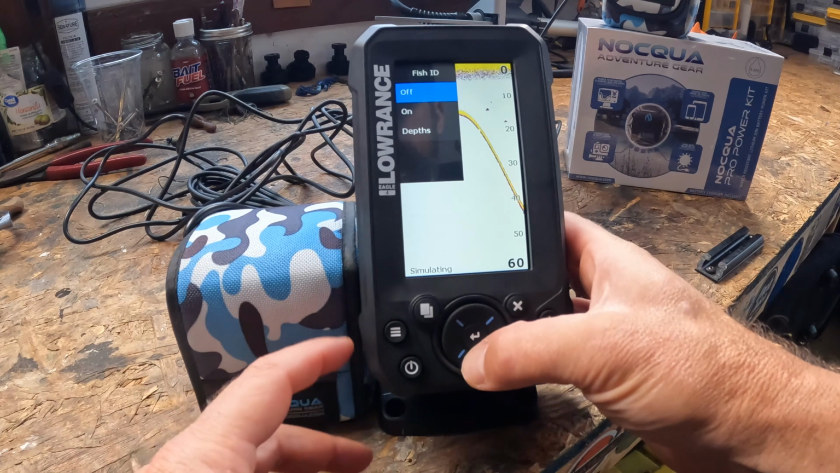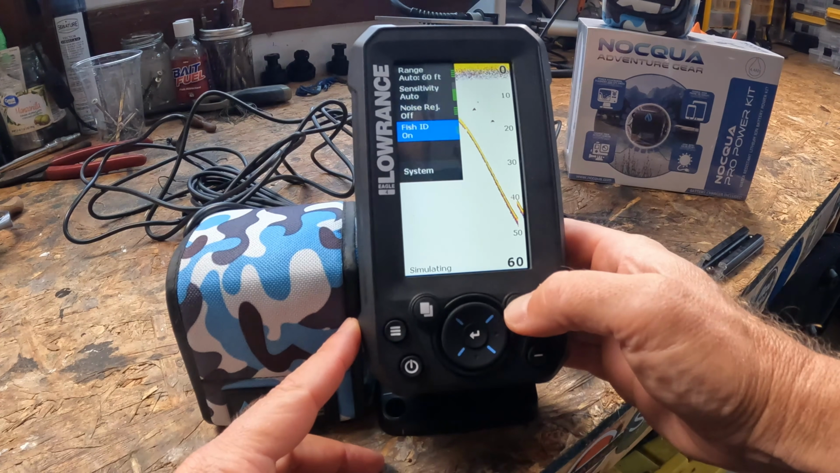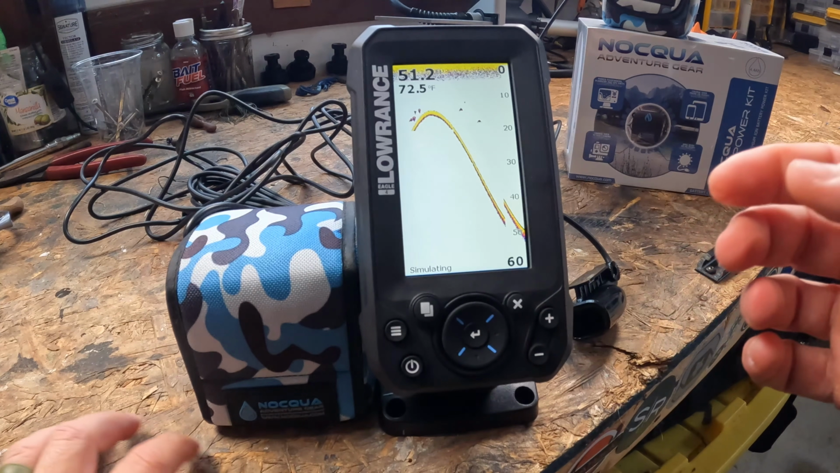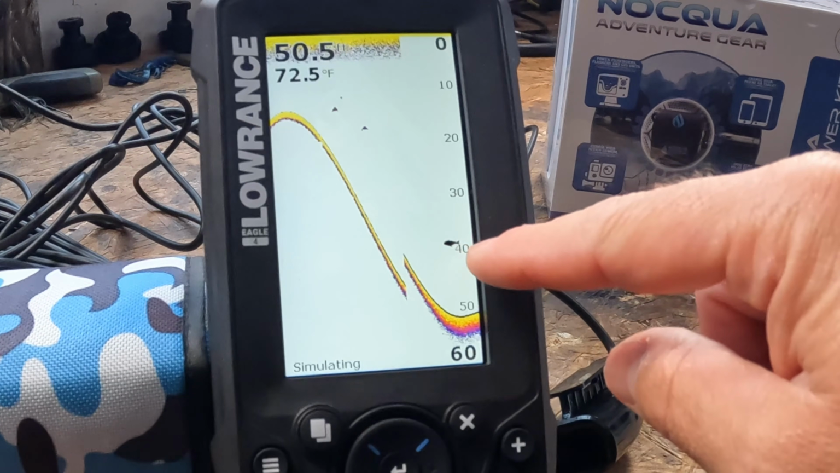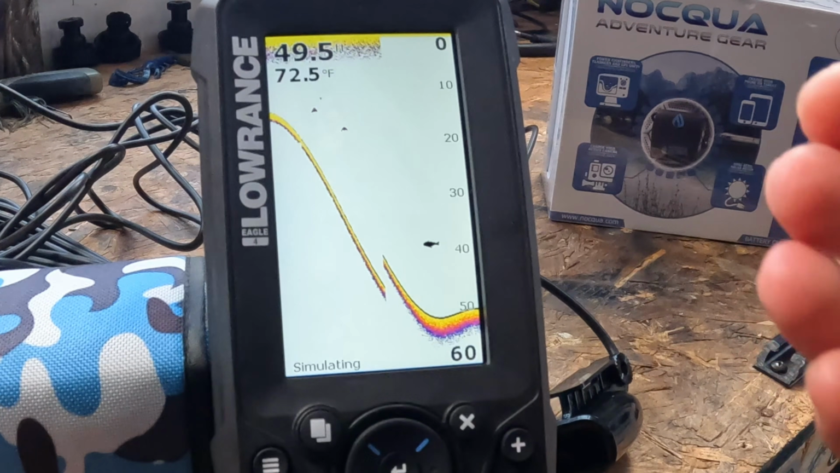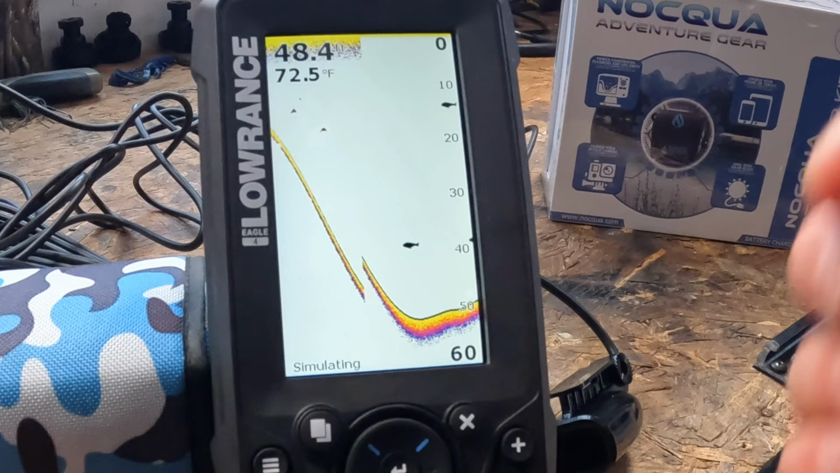However, if you turn it on, let's see what that looks like. This is actually going to show you icons instead of arches. See, there you go right there. So it can be helpful for beginners, but may show ghost fish from the debris.